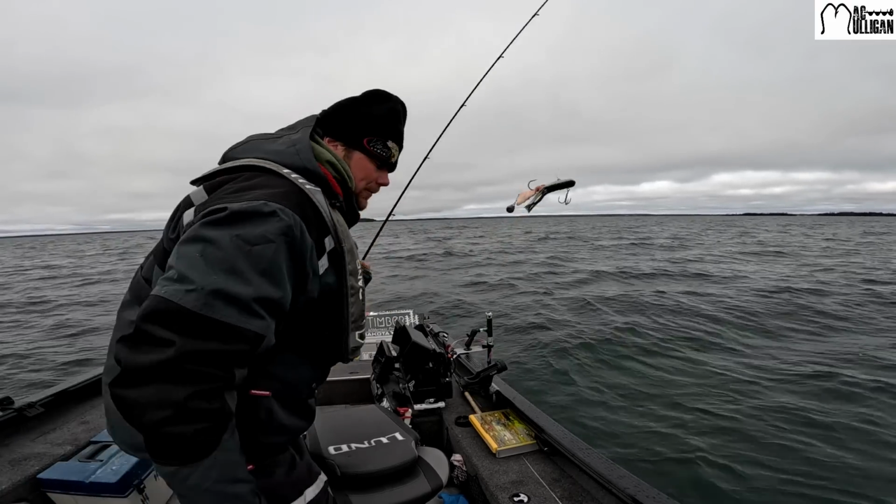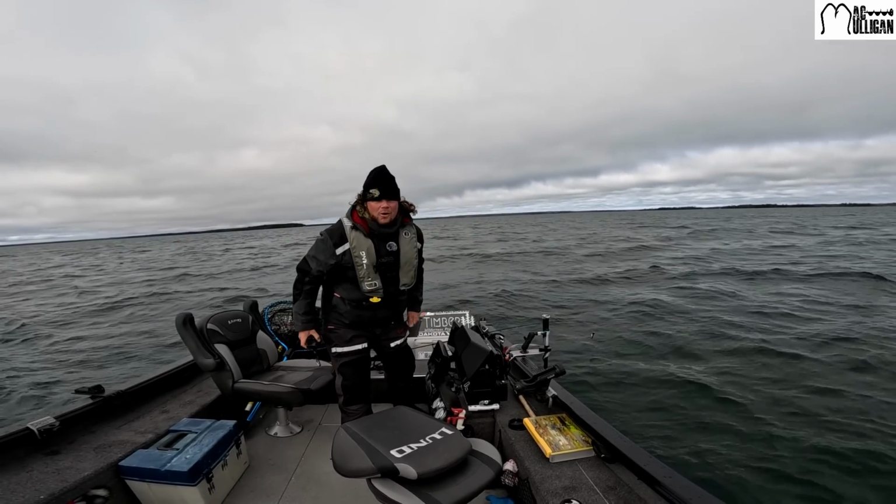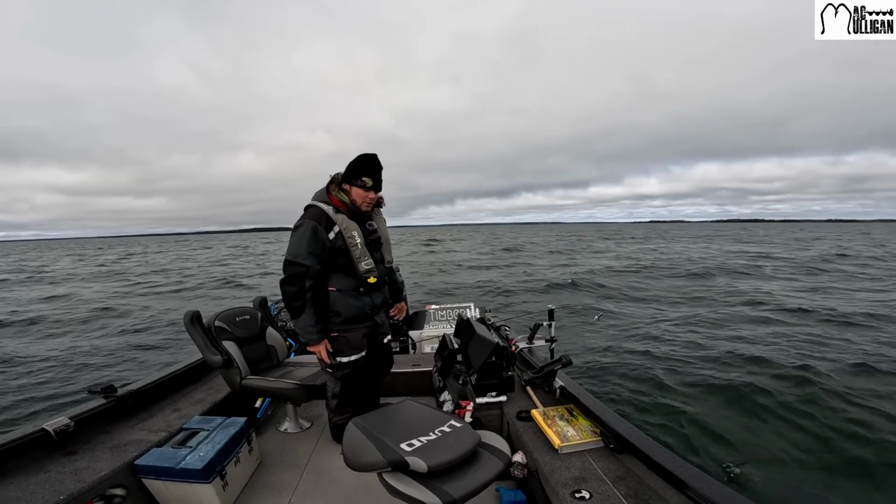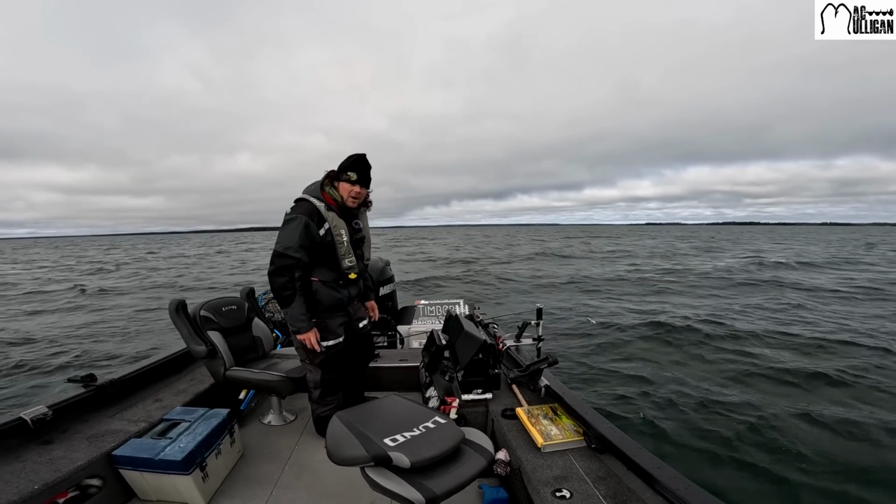Going back down. So activity has kind of petered down. It's kind of slowed down here. So what I'm gonna do is take this thing off spot lock and just cruise around a little bit until I can find some fish. Then we're gonna drop down right on top of them.